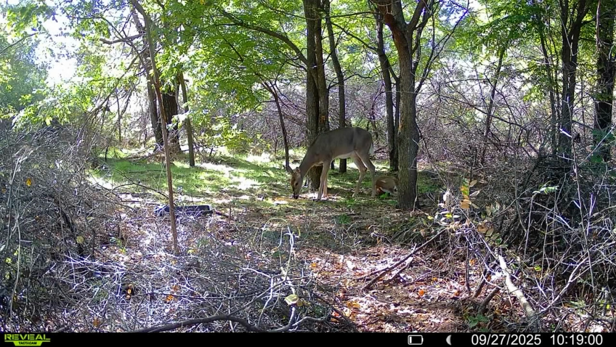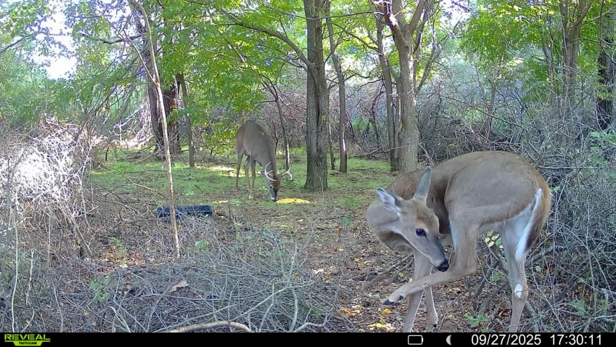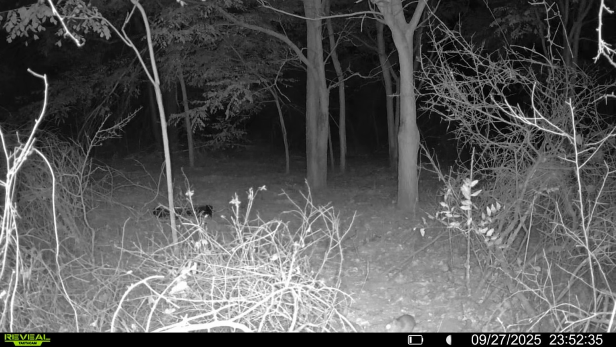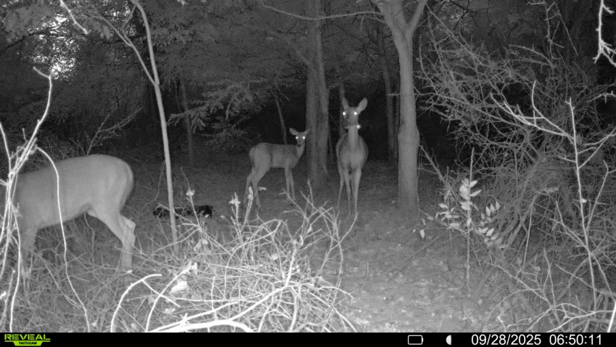This time he headed straight for the corn pile. You can tell he wanted it bad, and right in the middle of it all, another doe stepped in and totally photobombed the scene, stealing some of the spot. Unfortunately, the camera died out right after that, so we lost the rest of the footage, but from what we did capture, the results were pretty clear.